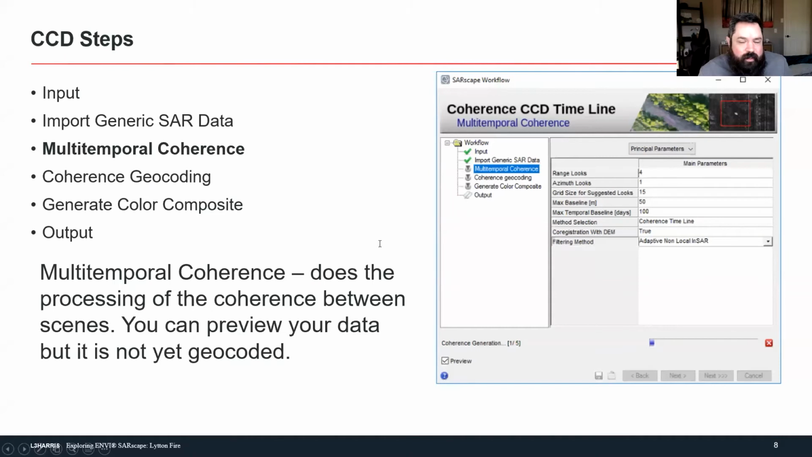And the max baseline is between two images or across the entire stack? The max baseline is the limit on what can have coherence generated between the images. If it's too far, then it won't be generated for that scene.